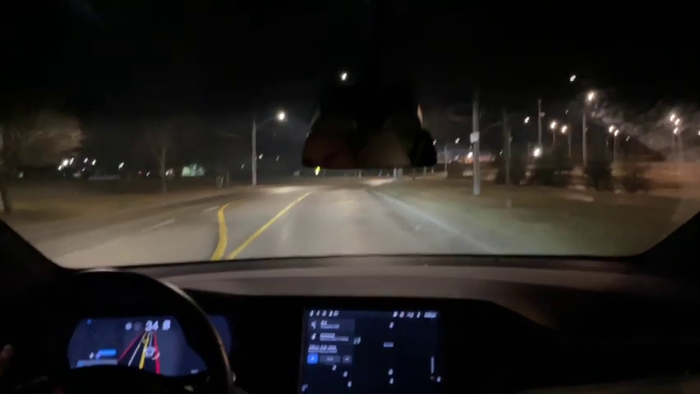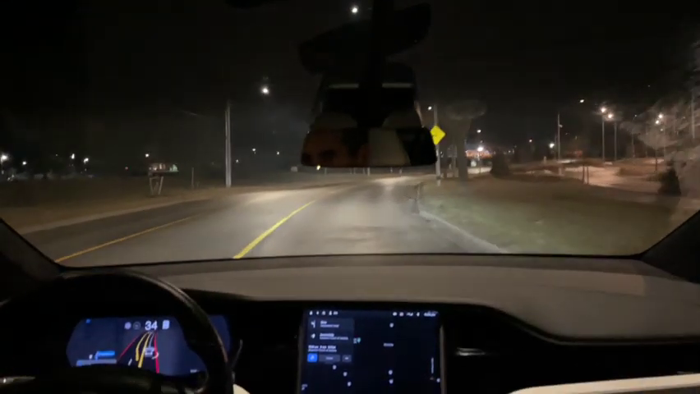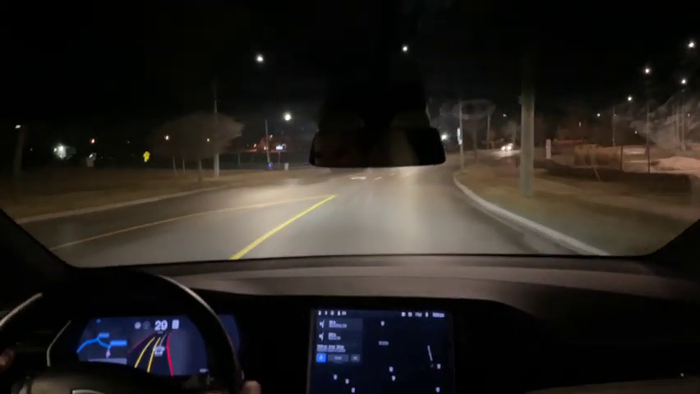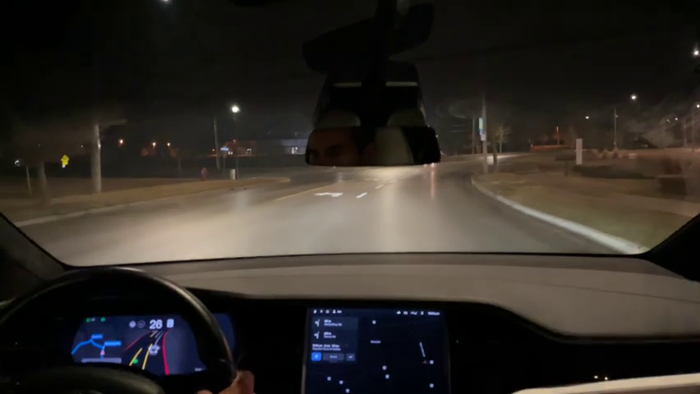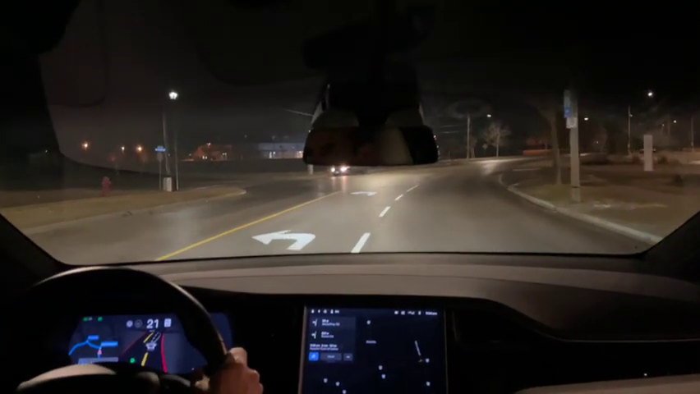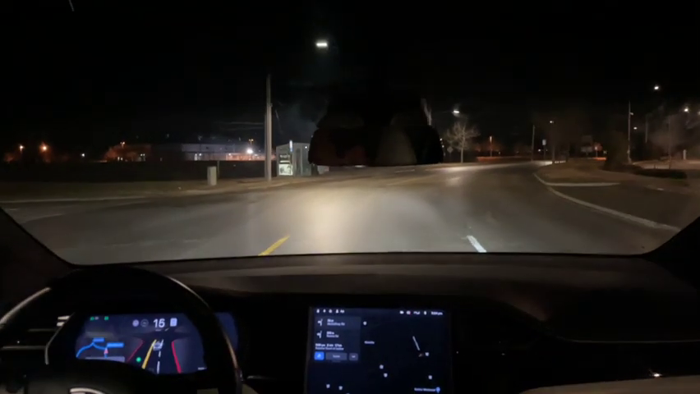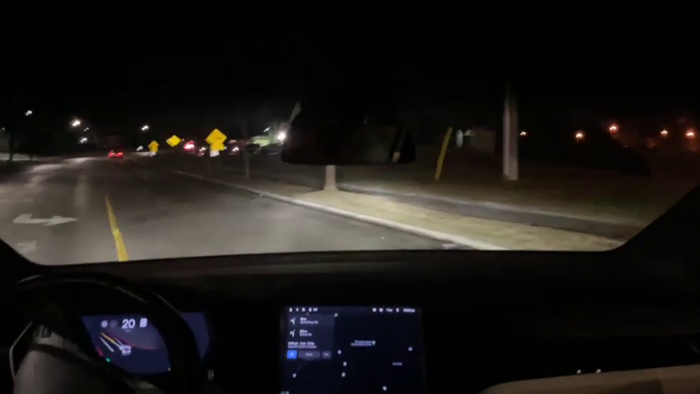Then in the full version of full self-driving, you don't see road markings as clearly as you do with just the normal Tesla visualization without full self-driving. Yeah, you see all kinds of things.